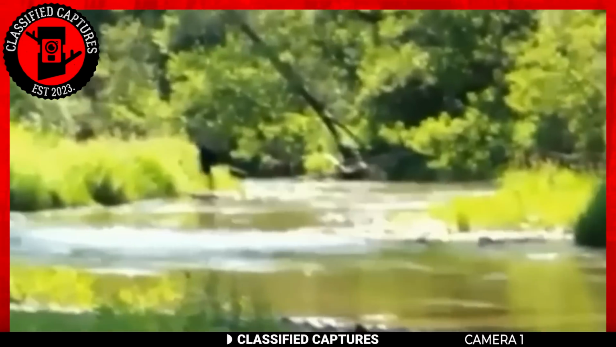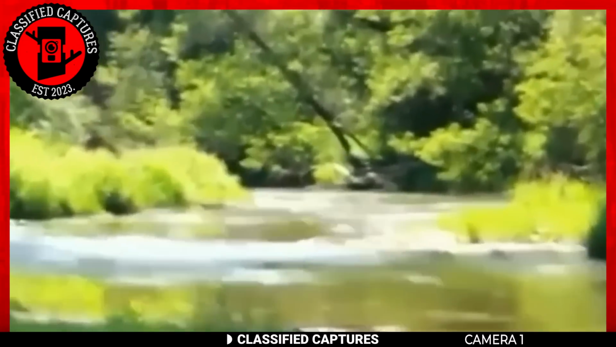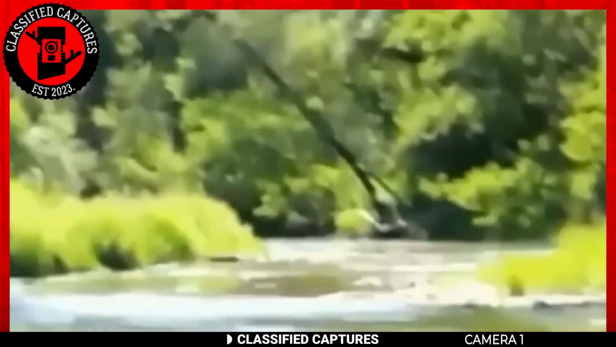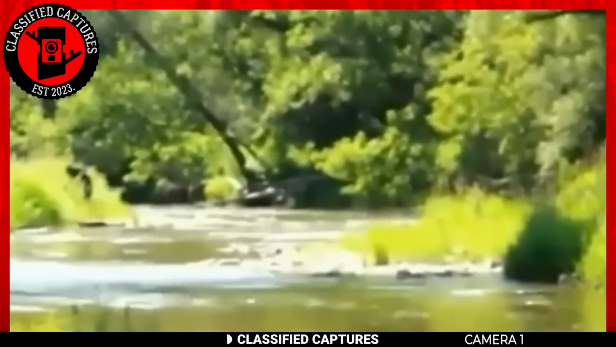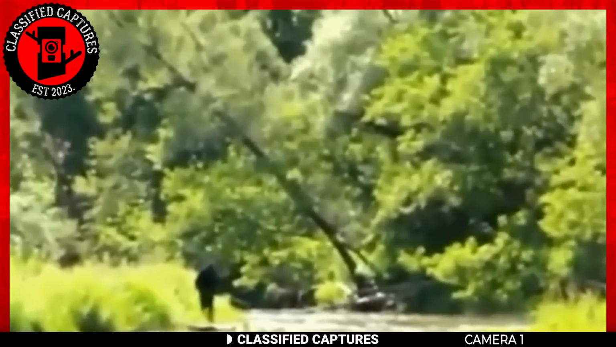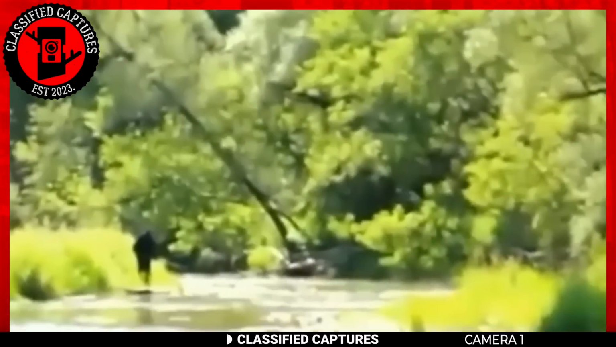Also, if you look closely, you'll realize it's hunched a little, which is reminiscent of a Bigfoot, if you ask me. Could they have actually seen a Bigfoot? If it's indeed a Bigfoot, why was it stalking them? Share your thoughts.